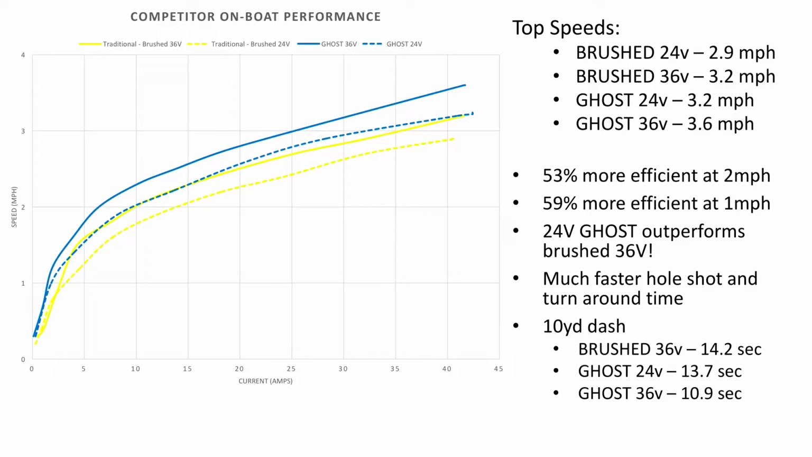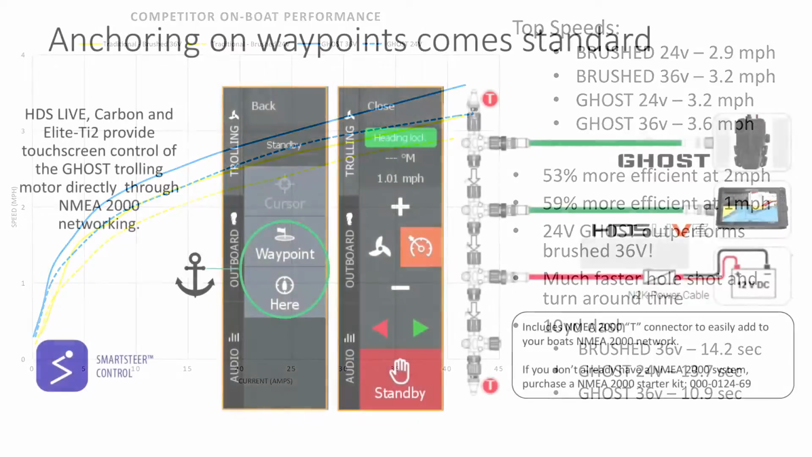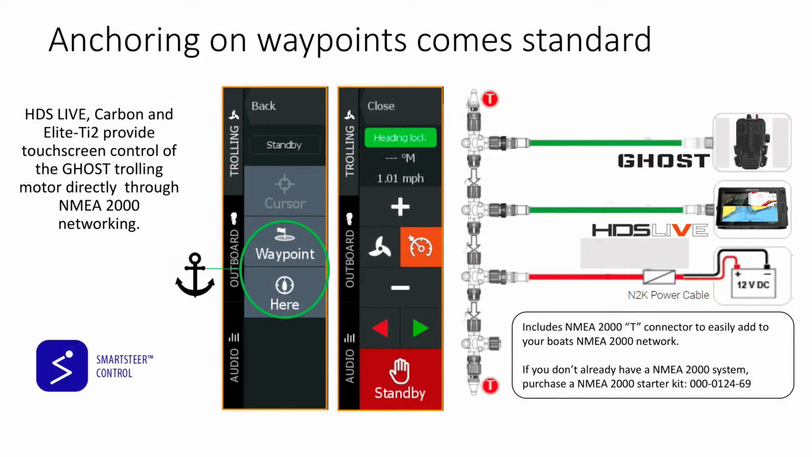Okay, there's your top speeds that they tested. 53% more efficient at 2 miles per hour, 59% more efficient at 1 mile per hour. Yeah, man, just this technology, I don't want to get too much into the technical side, but just common logic just tells us how fantastic this thing is going to be.